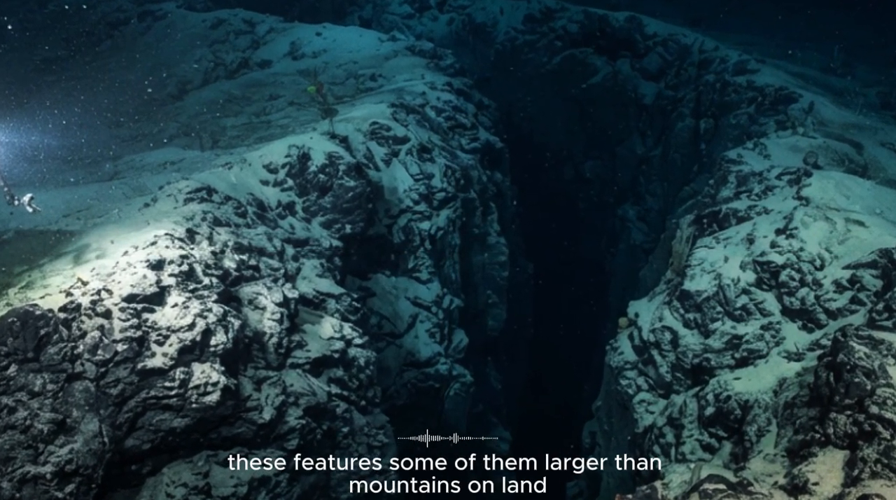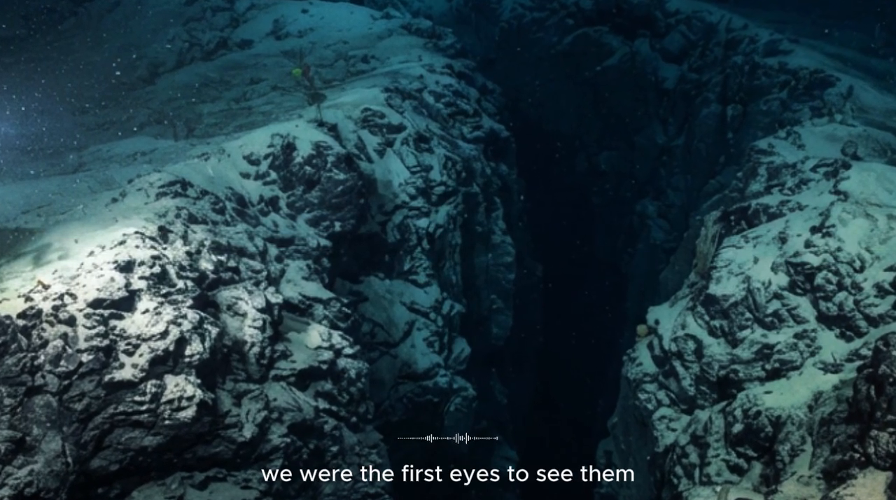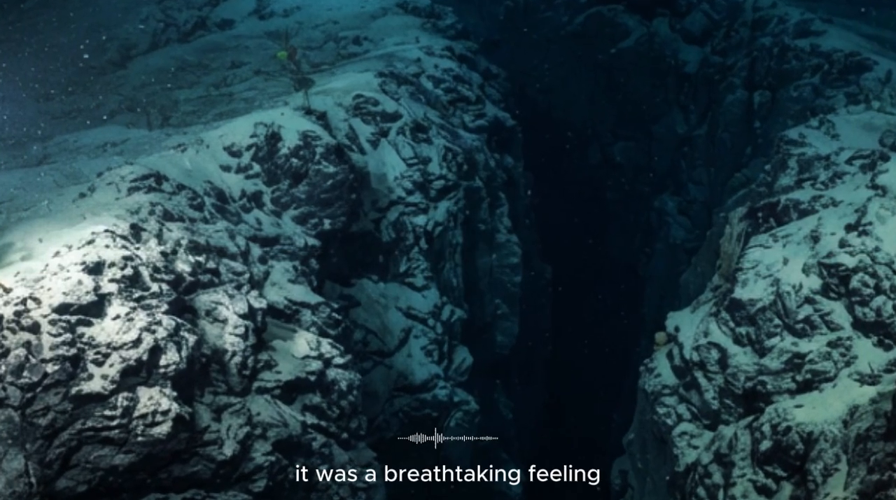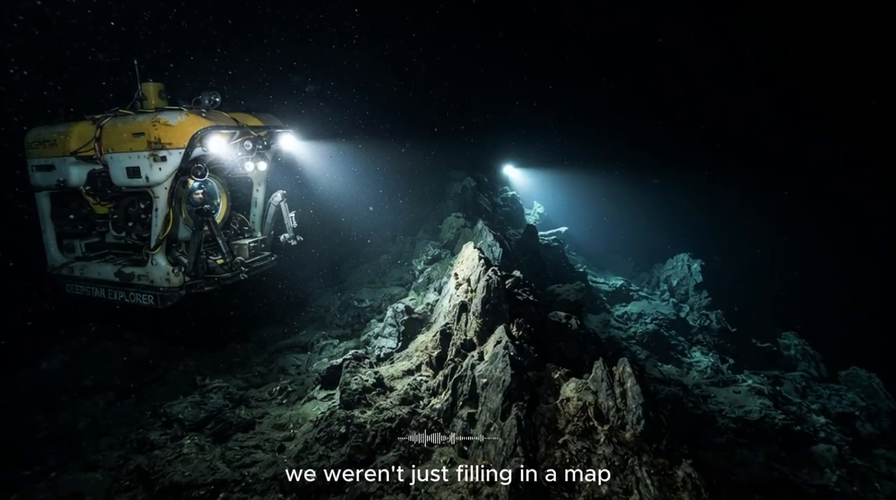These features, some of them larger than mountains on land, were appearing for the first time in human history. We were the first eyes to see them, the first minds to comprehend their existence. It was a breathtaking feeling, a true act of exploration. We weren't just filling in a map, we were creating one.